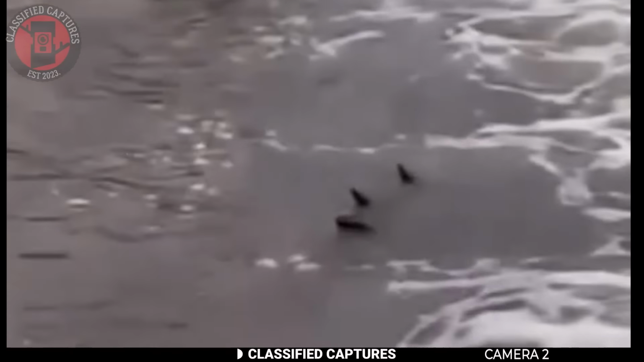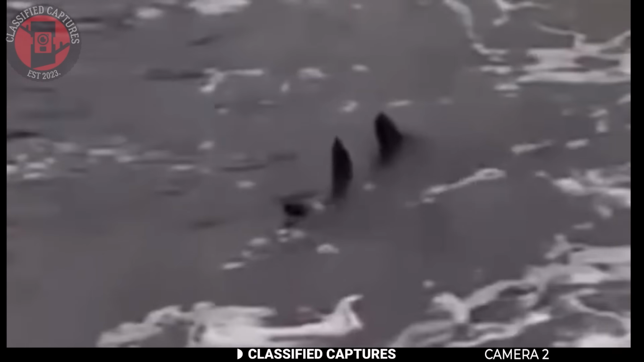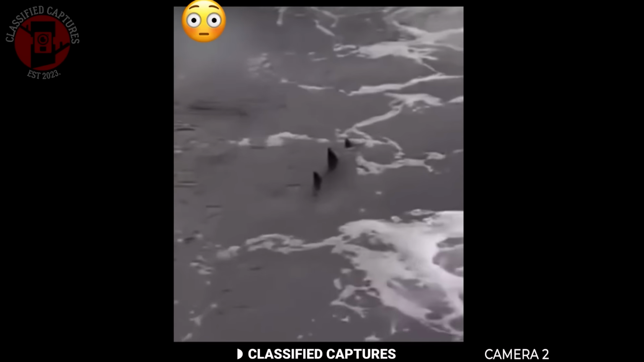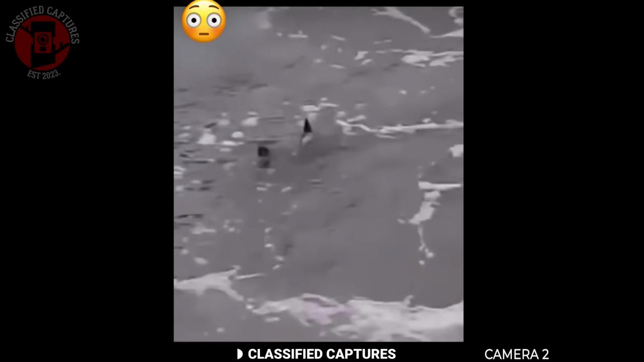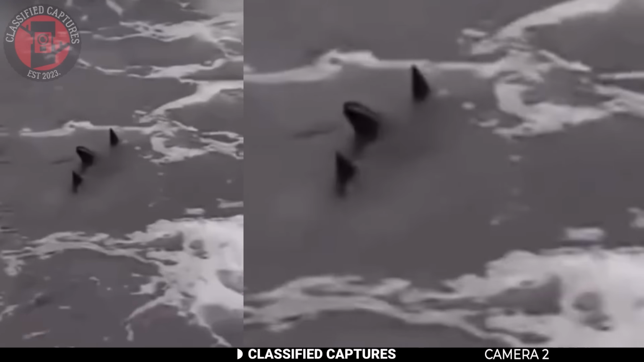A man was out by a dam when he decided to pull out his phone and record some video. But then he noticed something that made him stop. Moving just beneath the surface were three large fin-like shapes. The way they glided in perfect sync suggested they weren't separate fish, but parts of something huge lurking below. Given the size and movement, this wasn't any ordinary fish.